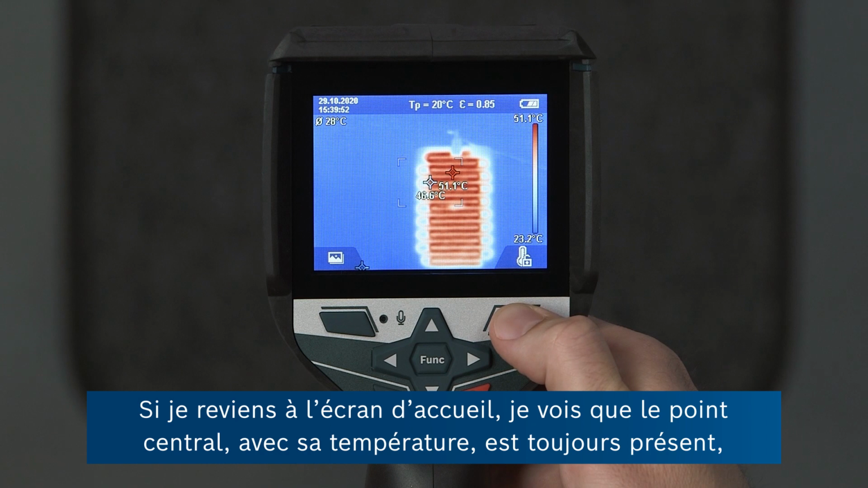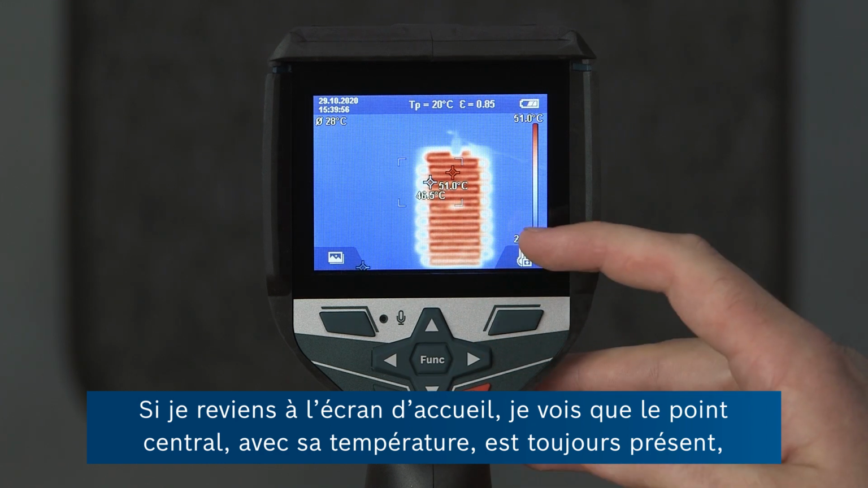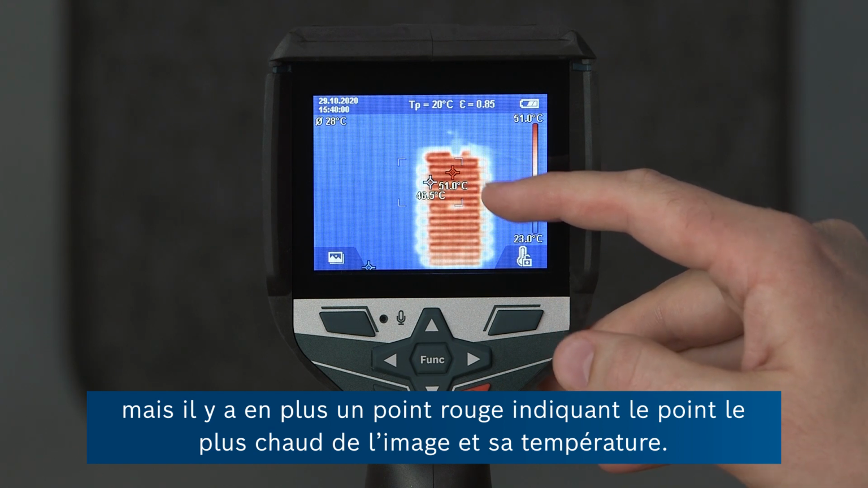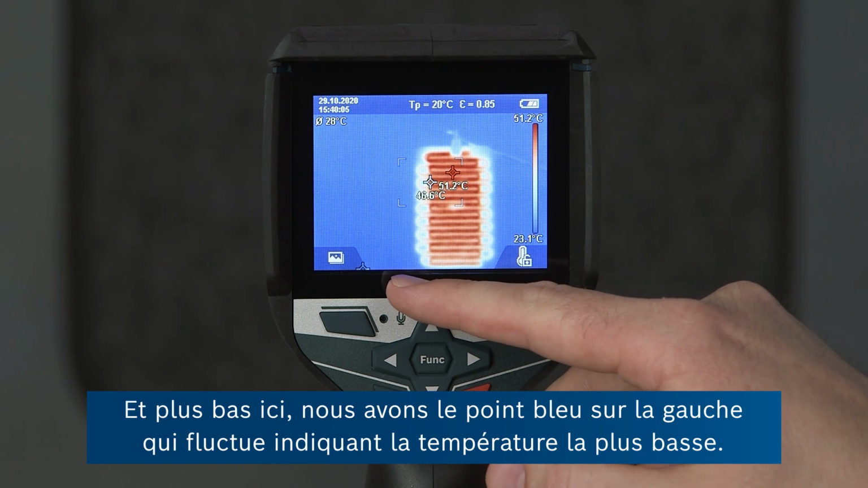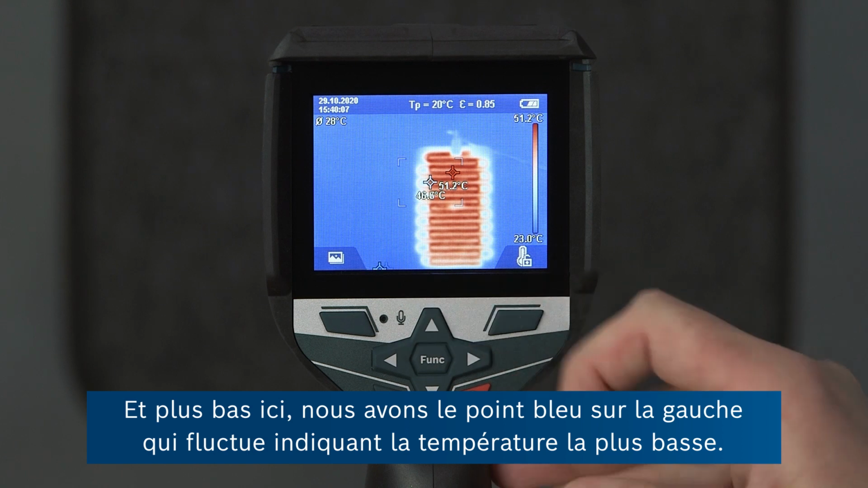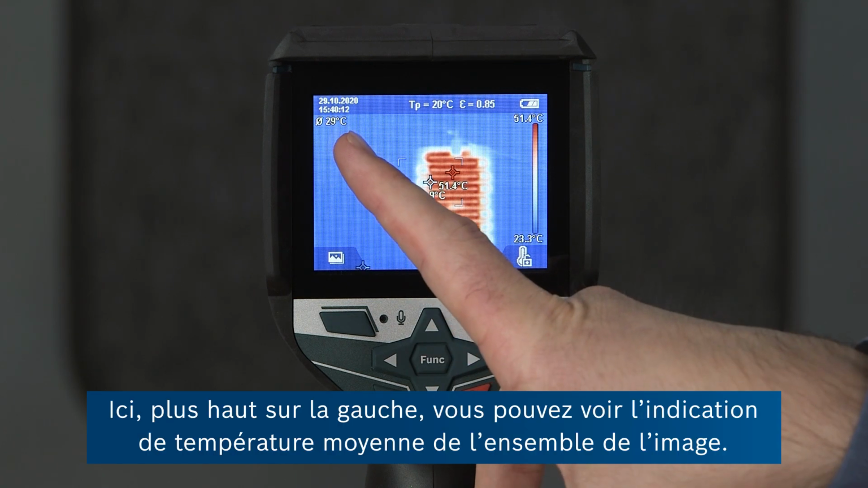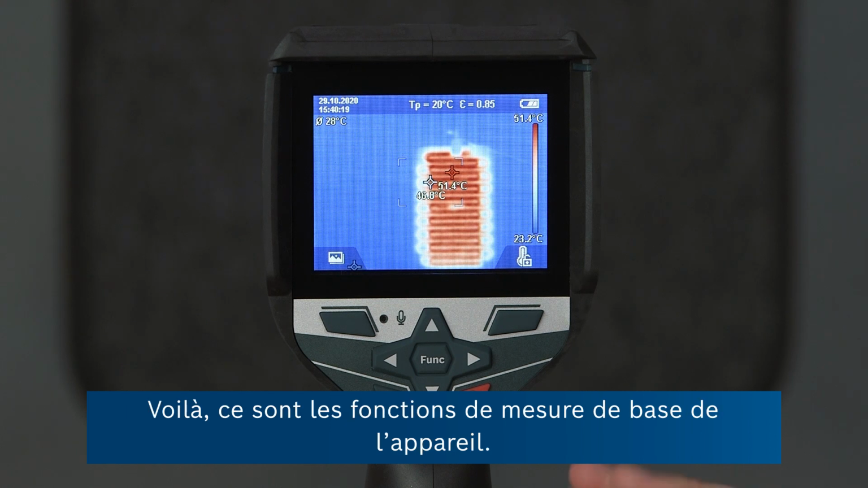Now if I go back to the home screen, I can see that I've still got the center spot with its temperature, but now there's also a red spot showing the hottest spot in the image and its temperature, and down here in the left, dancing around, is the blue spot which tracks the lowest temperature. And up here on the left, you can see an indication of the average temperature over the whole image. And this comprises the basic measurement functions of the device.